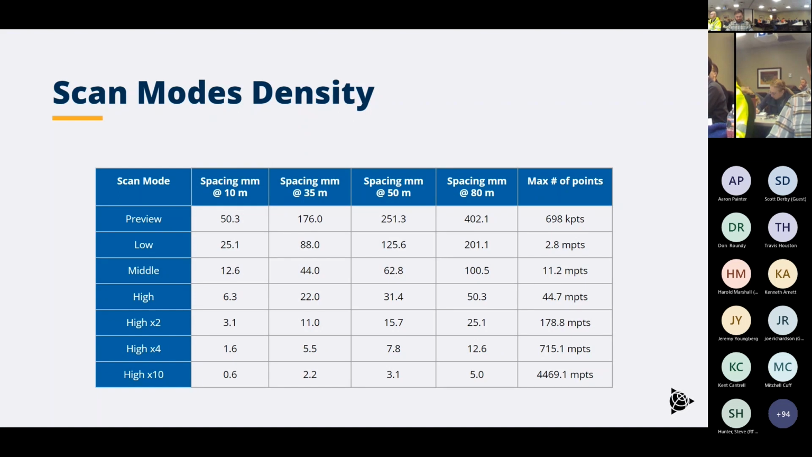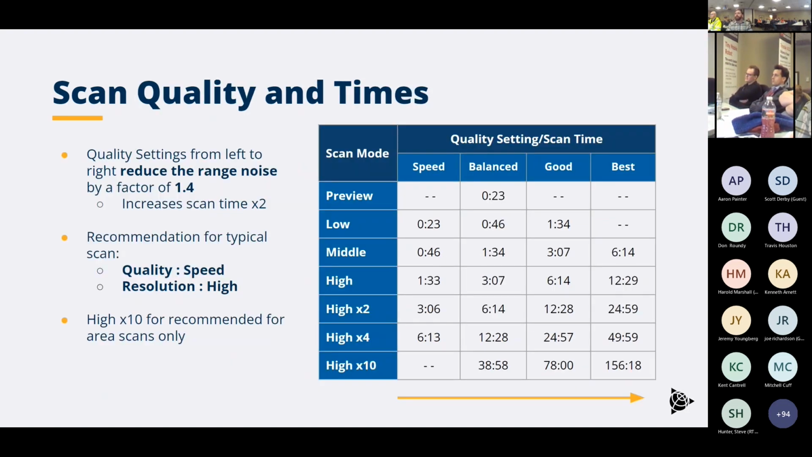As far as the scan densities go, you've got 7 settings there. You can see those off on the left-hand side from preview down to high X10. What we're showing here is just some spacing with the different scan density settings. Now, in conjunction with the scan density settings, you also then have quality settings, right?